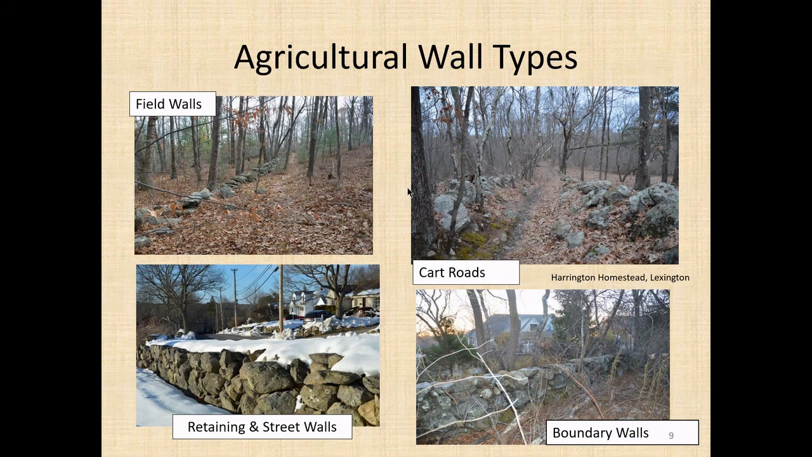There are different types of walls. On your left, a common field wall that might have been removed or created as they needed to plow, and we'll get into that in just a moment. Rocks may have lined a cart road, an entrance to a homestead. In some cases, they formed retaining walls or walls along streets.